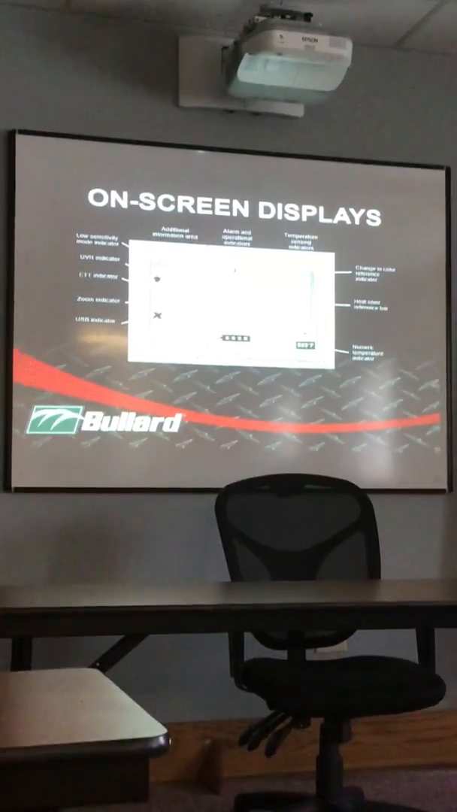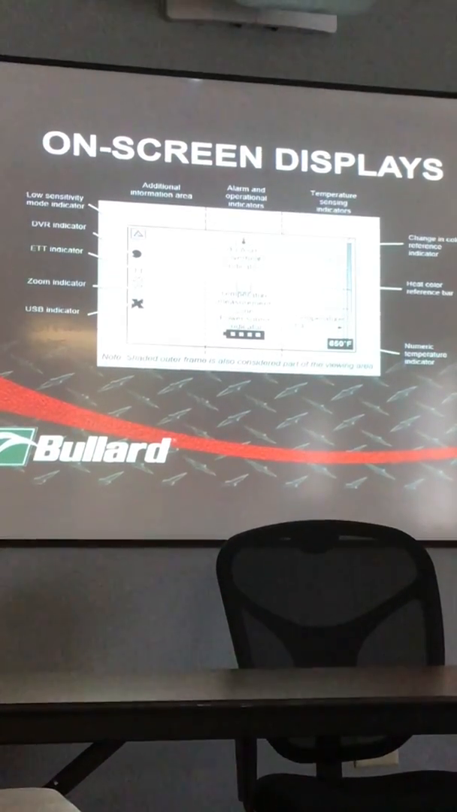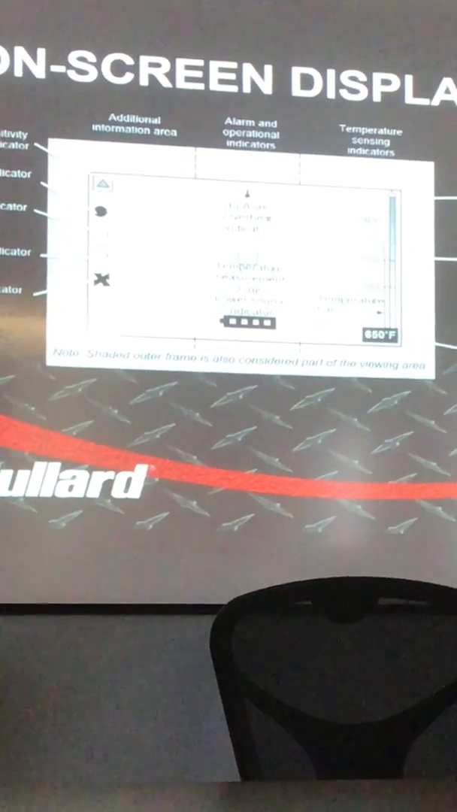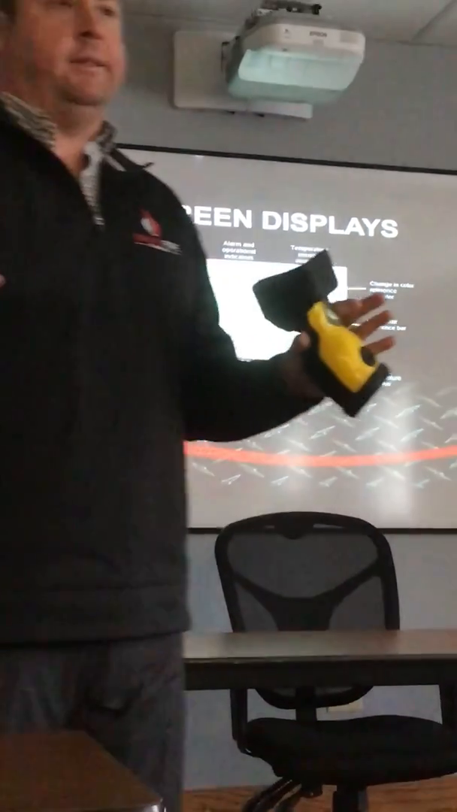Your on-screen displays, this is what it looks like. So this is that low sensitivity mode indicator I told you about, so when you reach 300 degrees above, this will come on. Don't have to worry about that. You don't have recording capabilities. This is what that TT looks like with the corresponding number. So it'll say TT and there'll be a number underneath that TT. The number doesn't mean anything, it's ancillary.